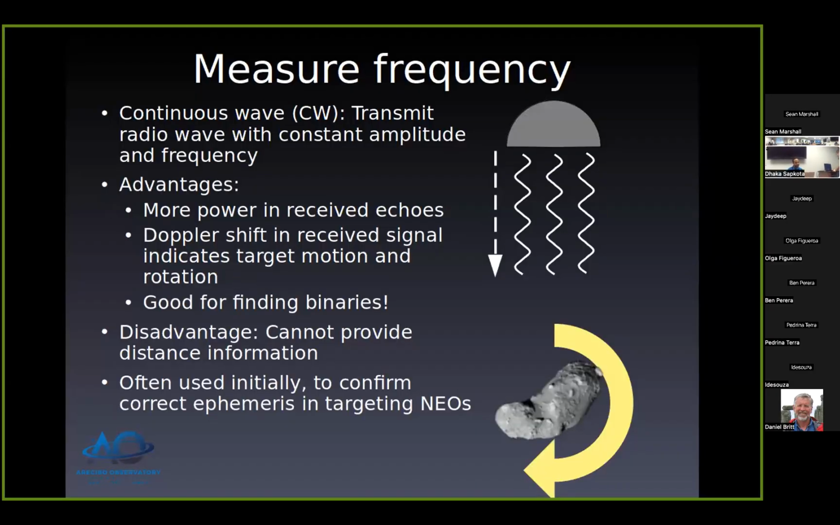Okay. So radar. I spent a while talking about asteroids, so let's talk about what we can do with radar observations. So, what do we actually measure?